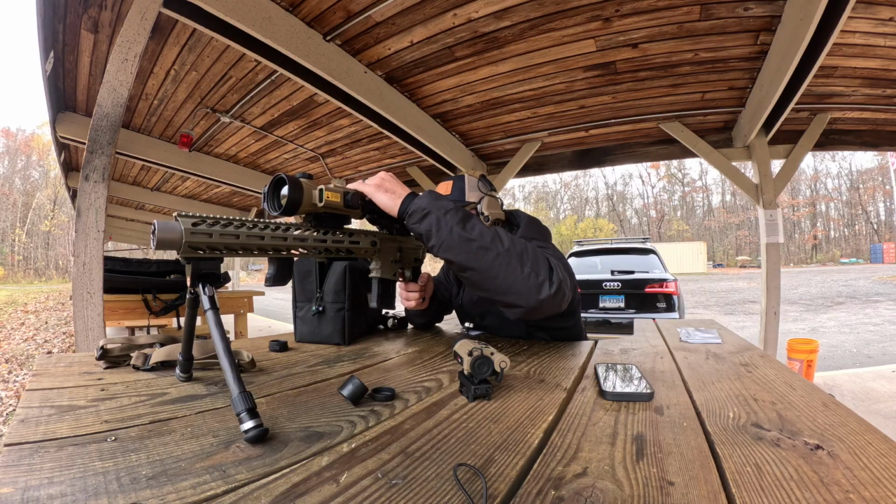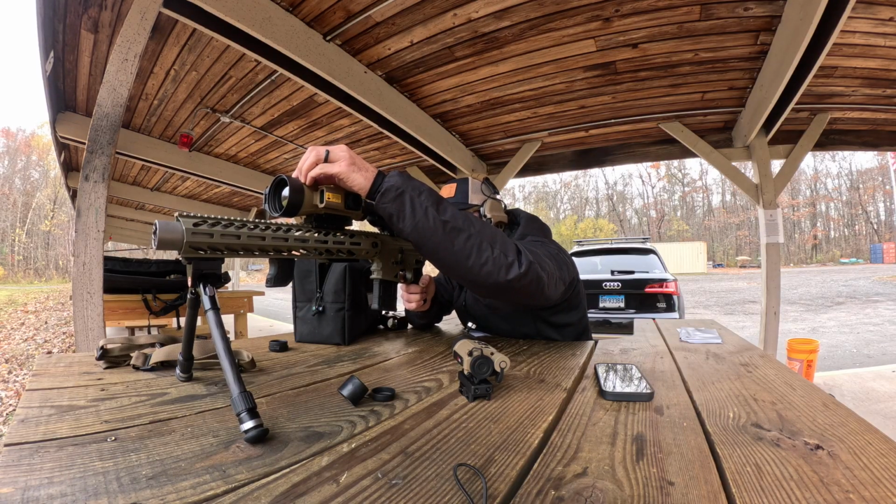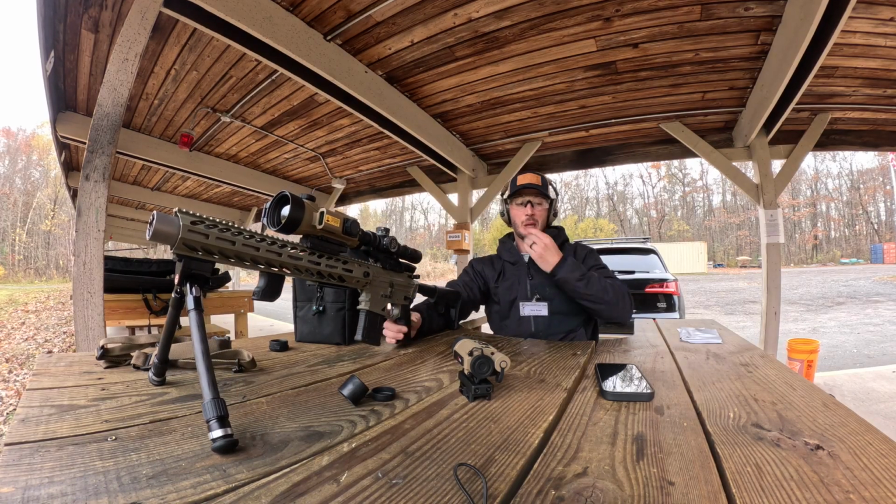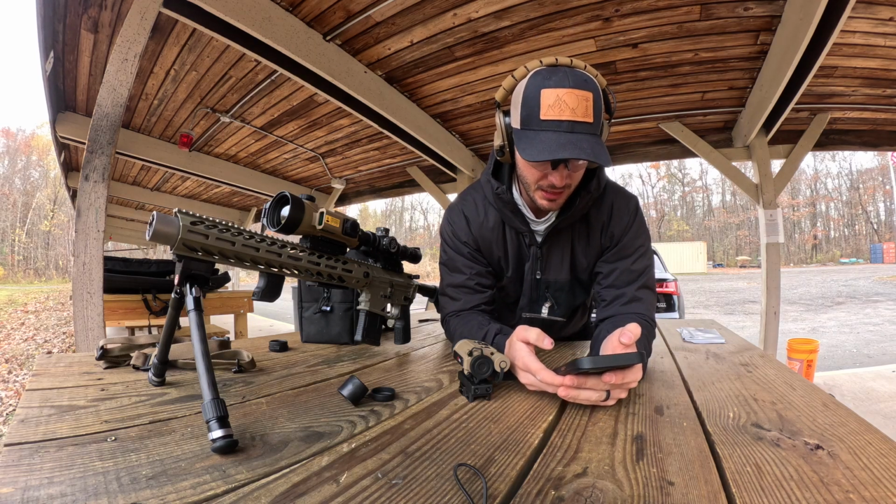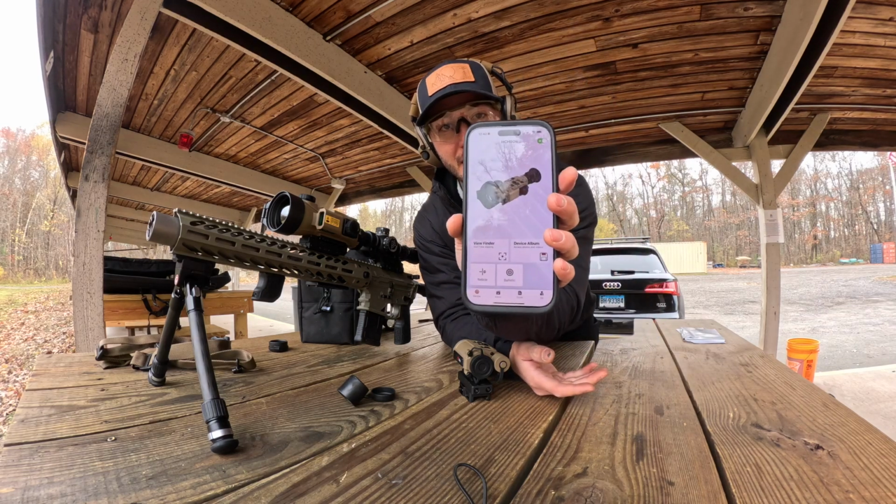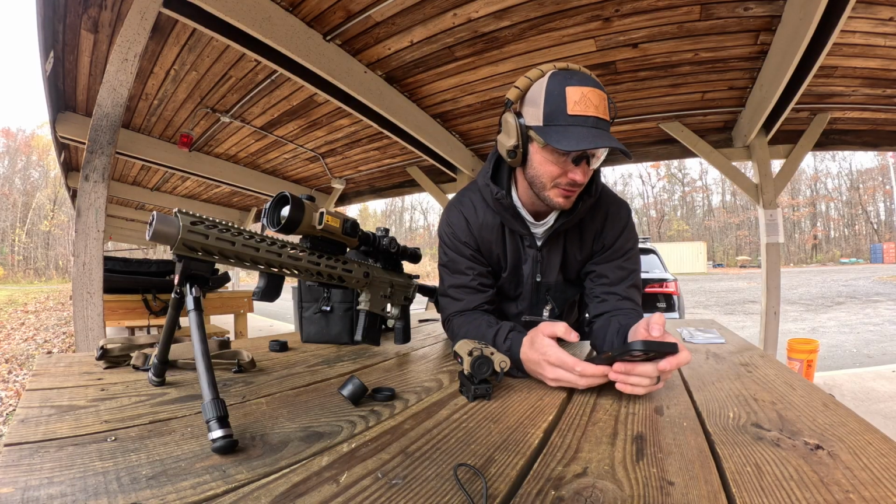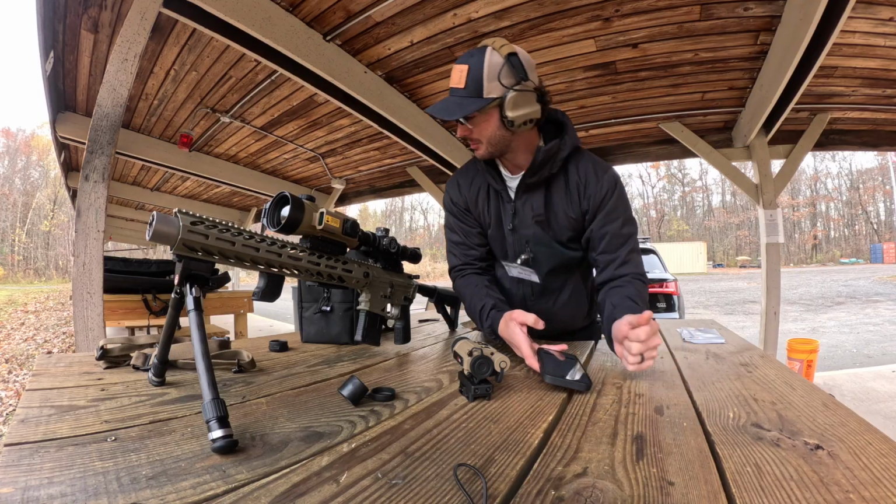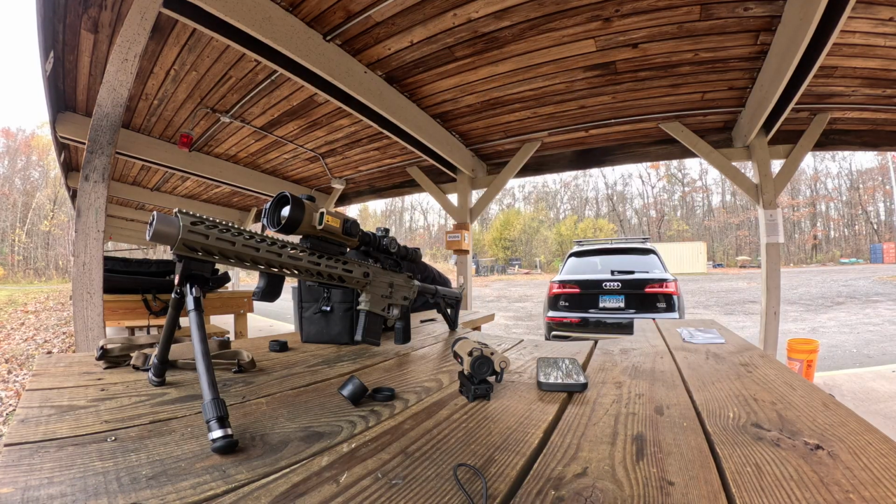Open the cap. All right, that looks pretty awesome. So we'll go connect device in the app. I already have it connected. We'll go to ballistic information. This is my 300 blackout by Nemo Arms.